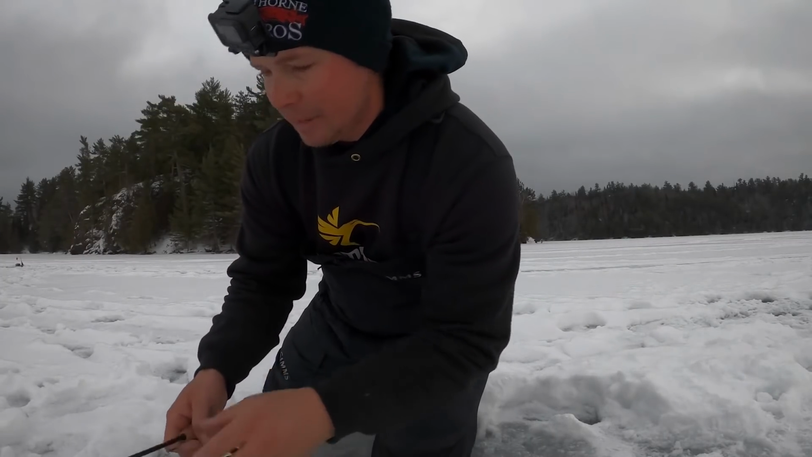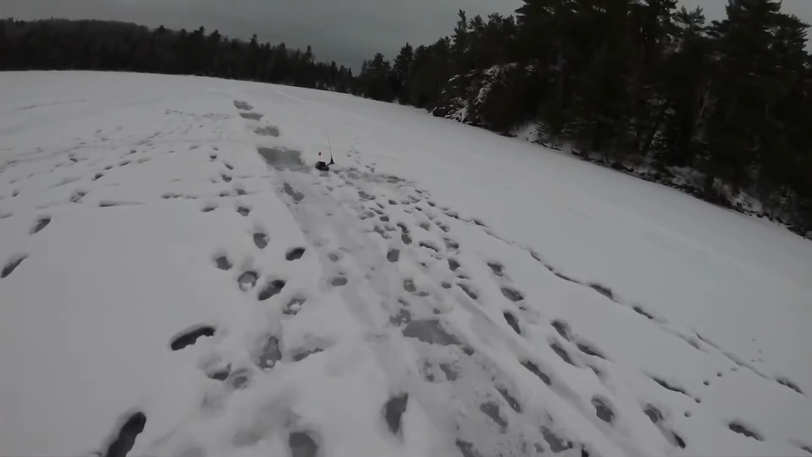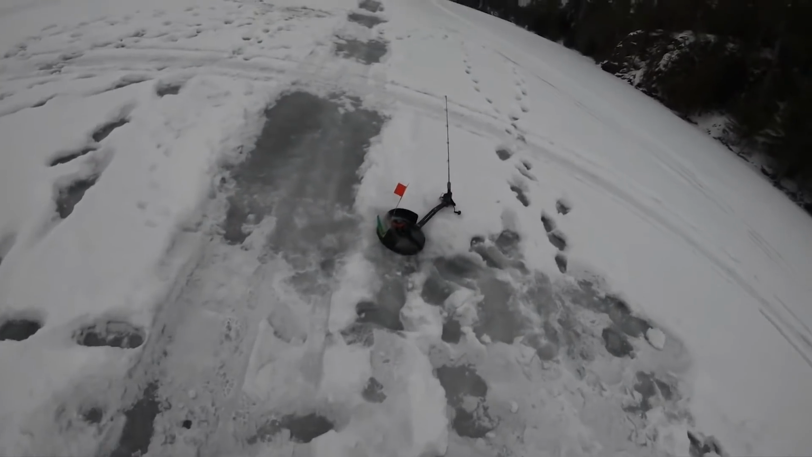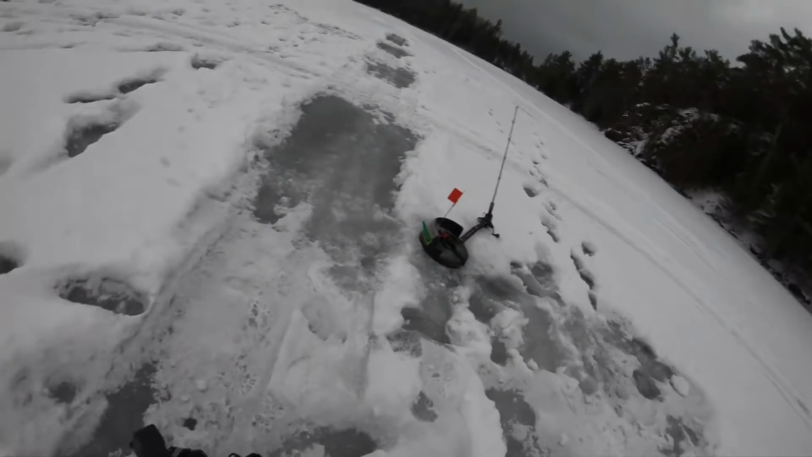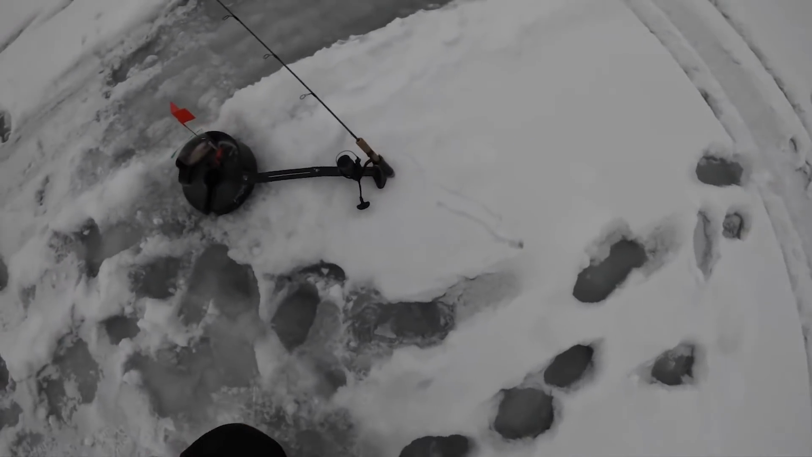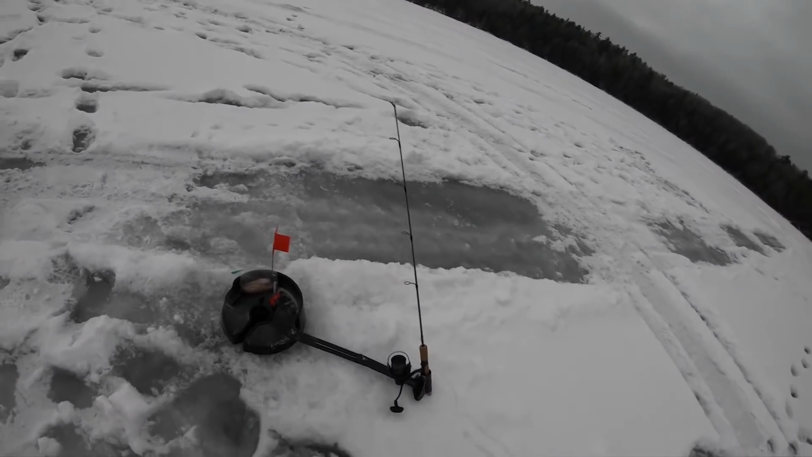I just set that dead bait. I literally have not even put my rod, I haven't even jigged yet. And here we go. He's not running, which is kind of weird. Normally they run pretty hard, but something definitely hit it. I heard the flag trip. I might give him a second just to grab it. Oh yeah, there he's taking some line.